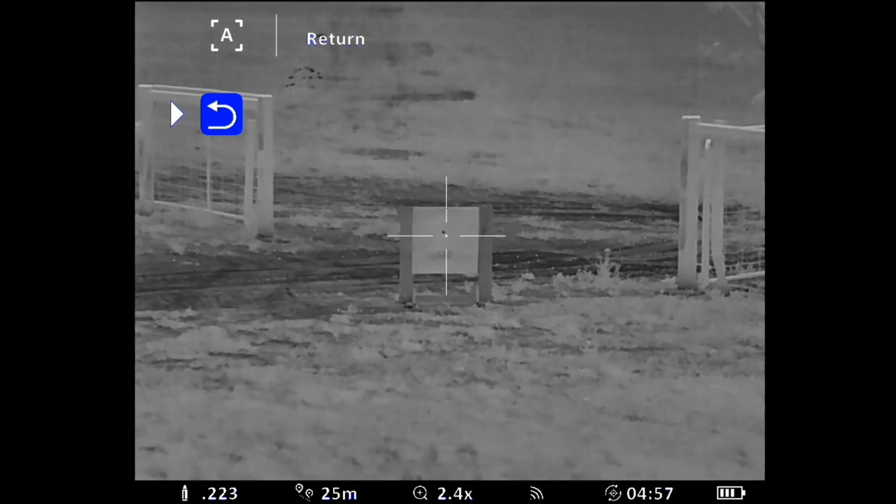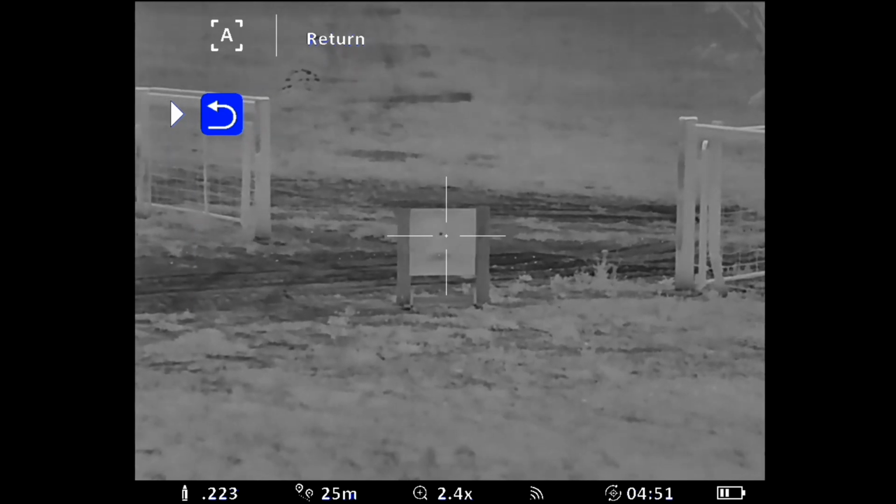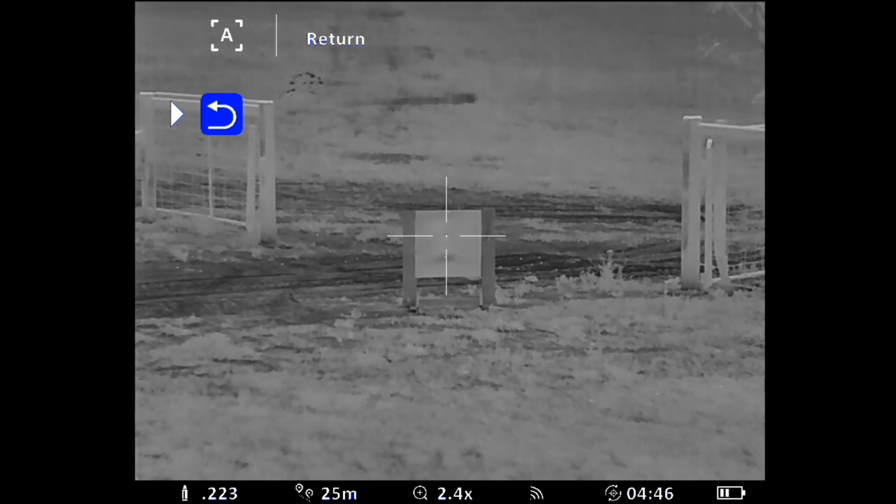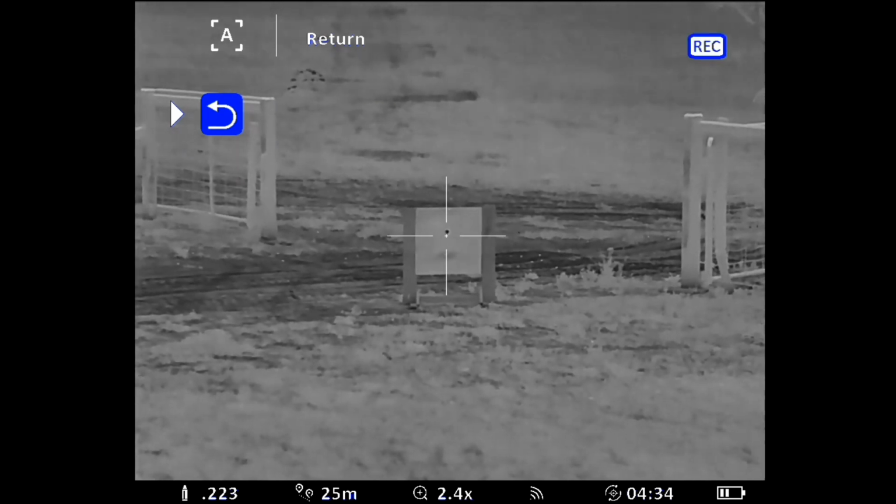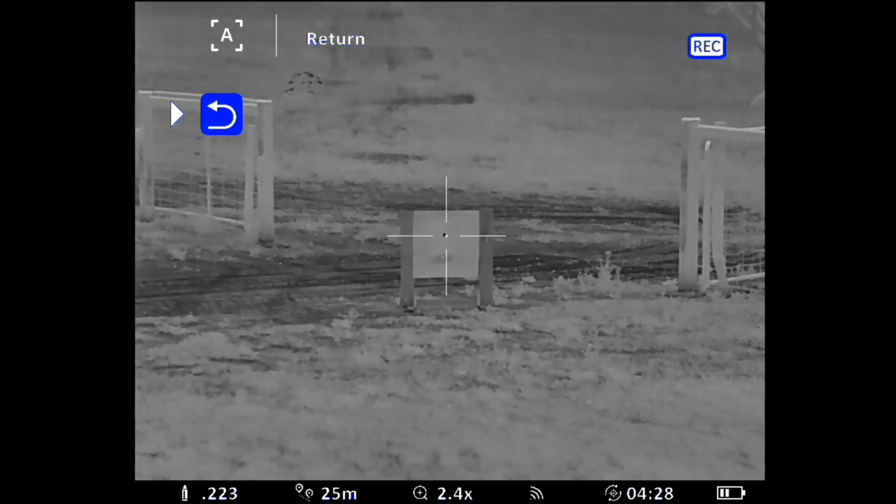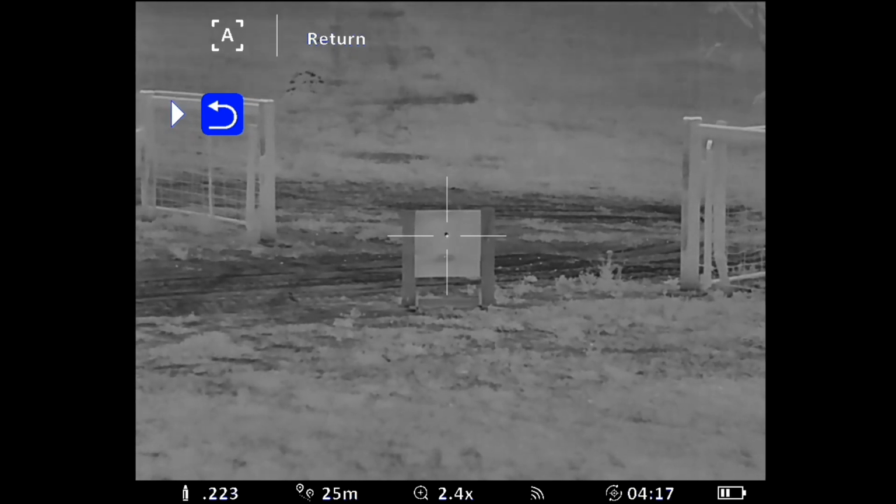And so the next shot should be in the same hole. We'll see how it goes. Line it up in the same place. Okay, that's shooting correct. You can see the record flashing up in the top because I've got recoil activated video turned on, so it was recording the shot as well, but I'm recording in the app anyway.